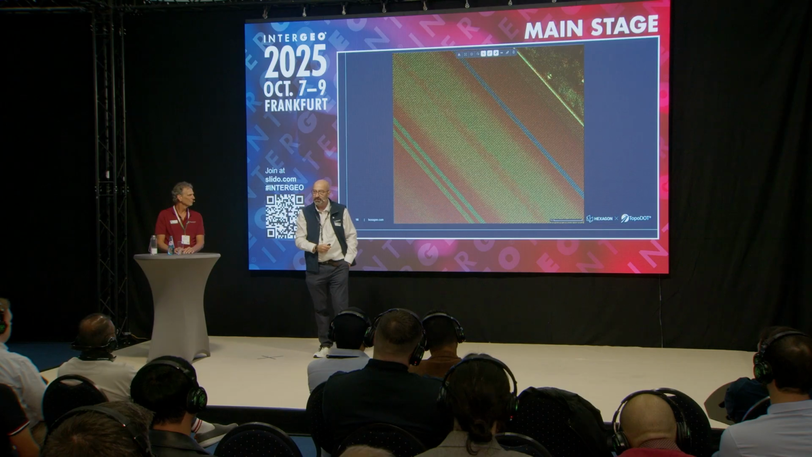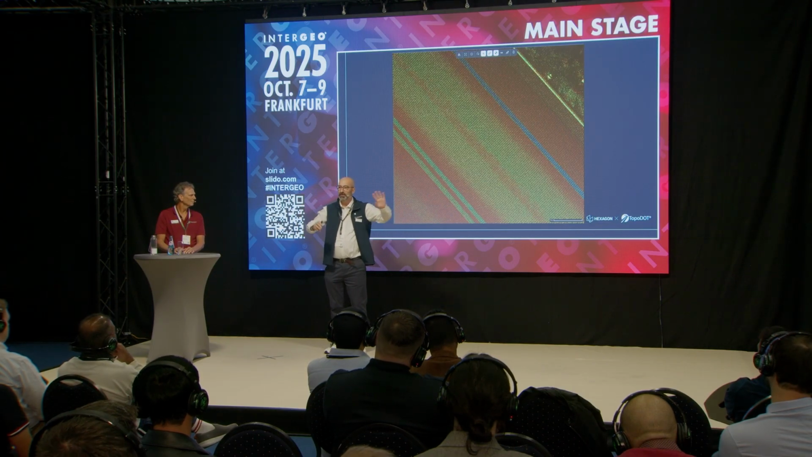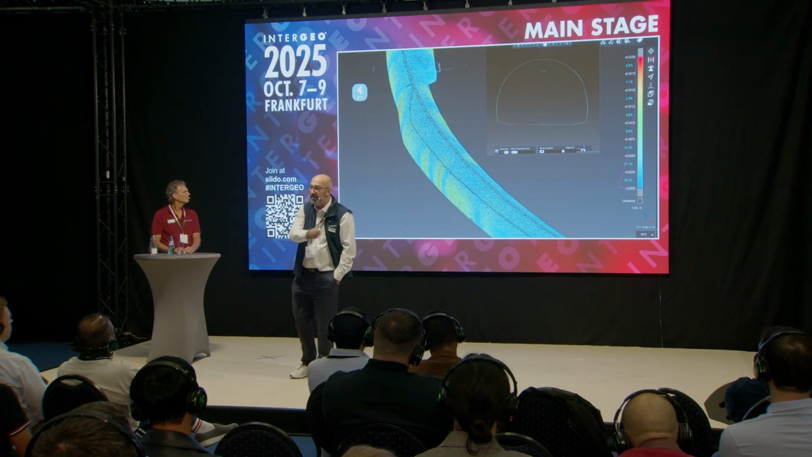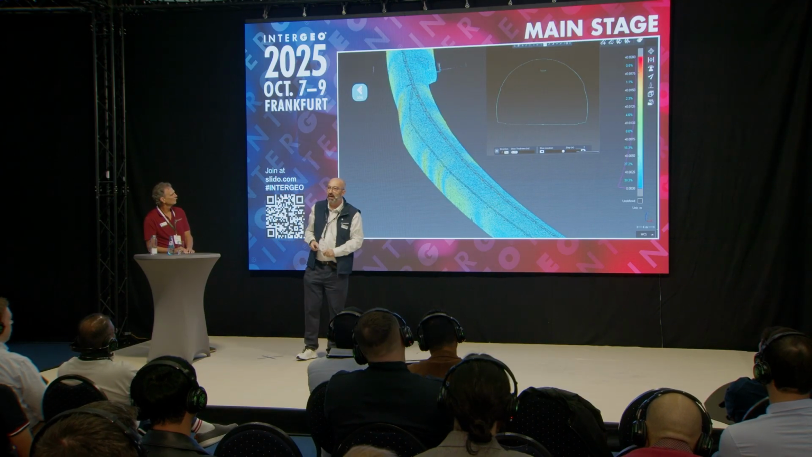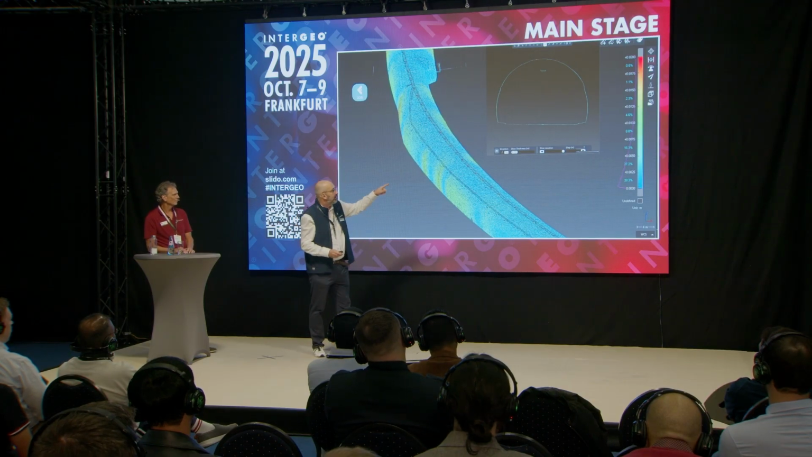Six passes all together here. This image means nothing, but this one tells that in the middle of this process, I drove a 2.5 kilometer tunnel in Norway.